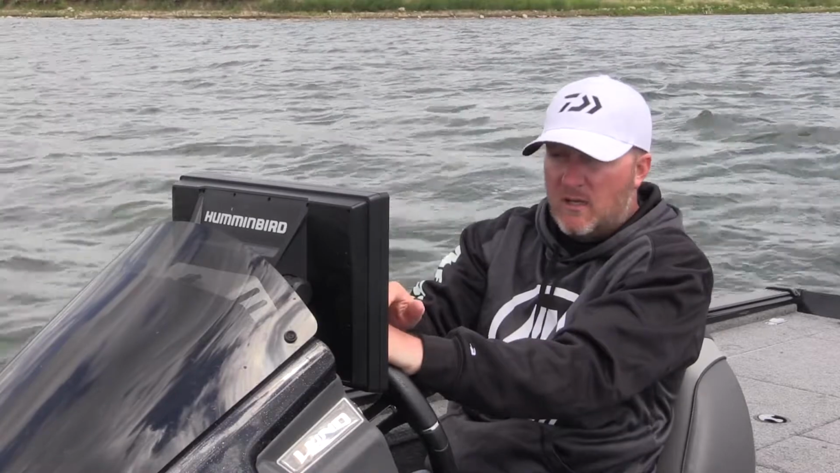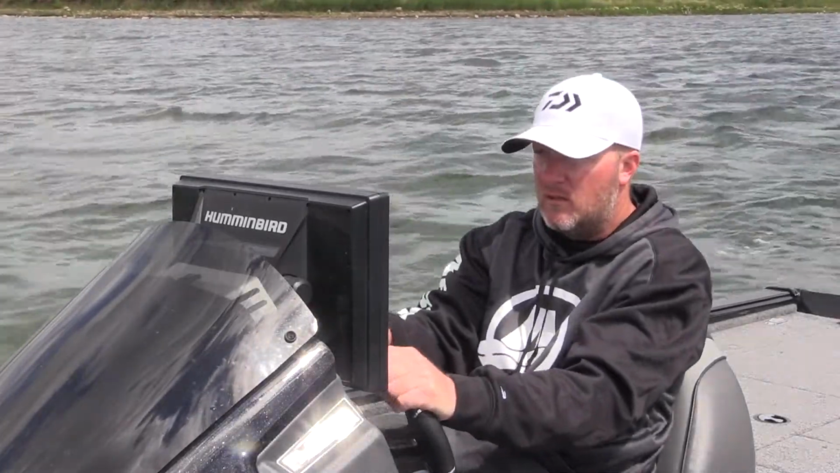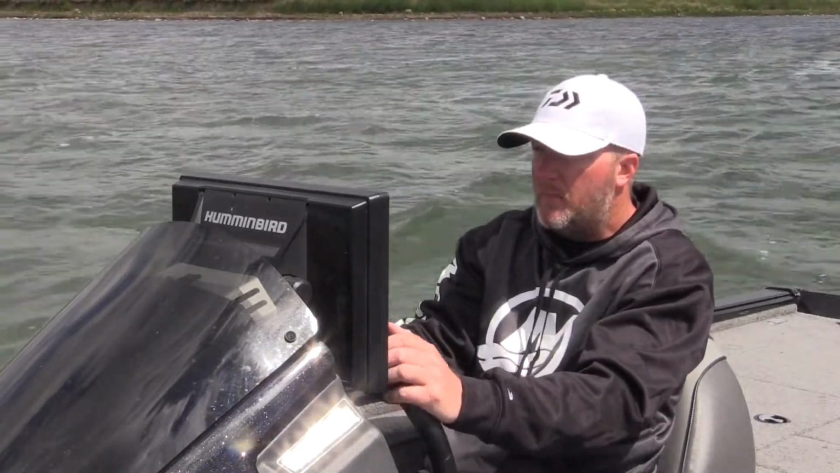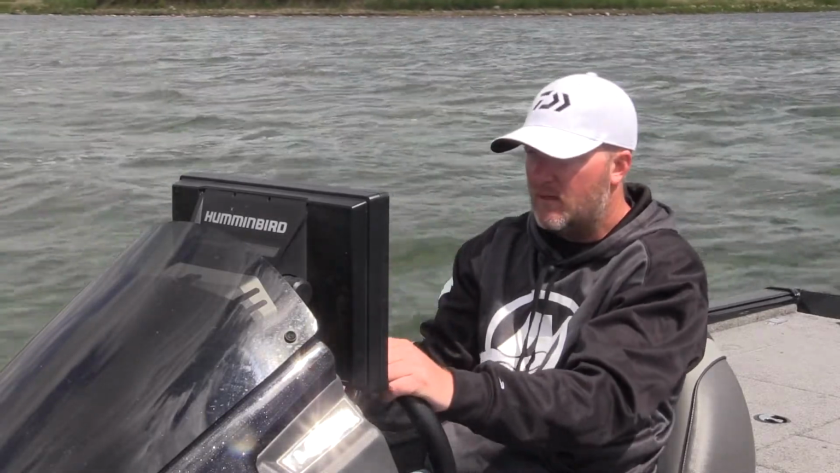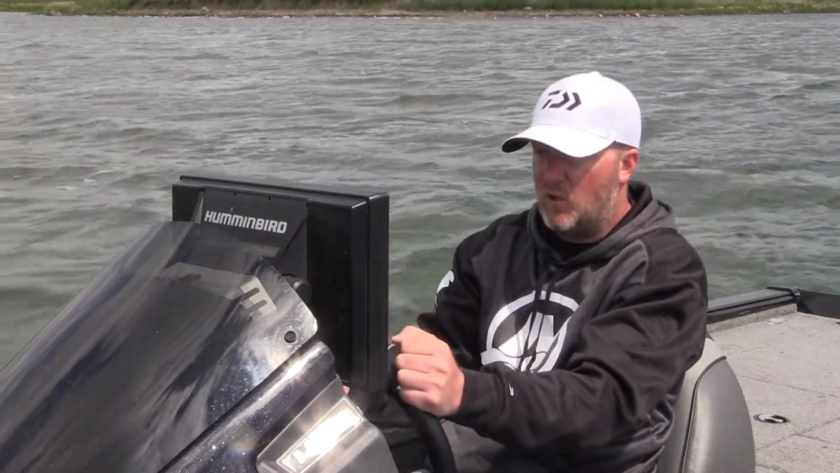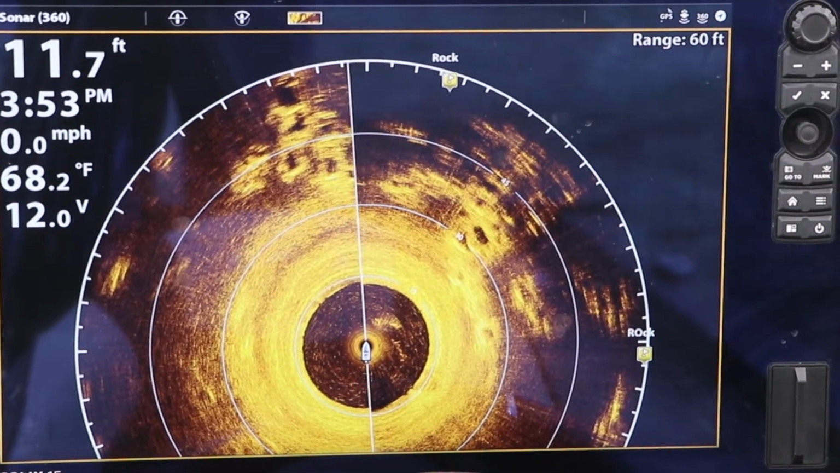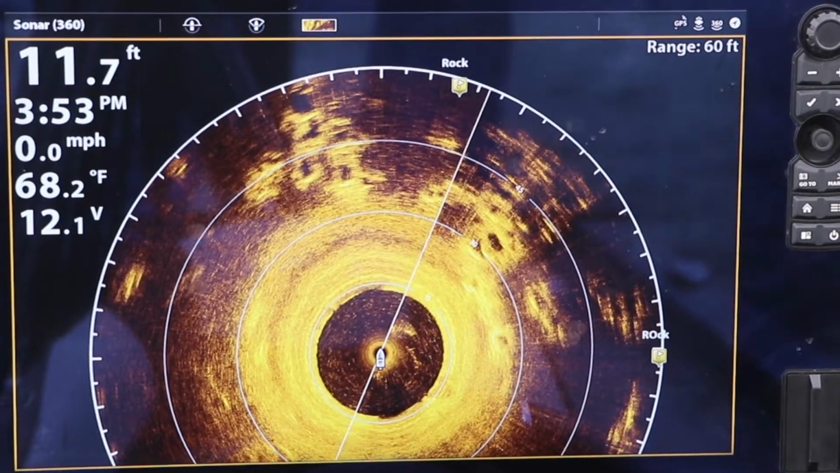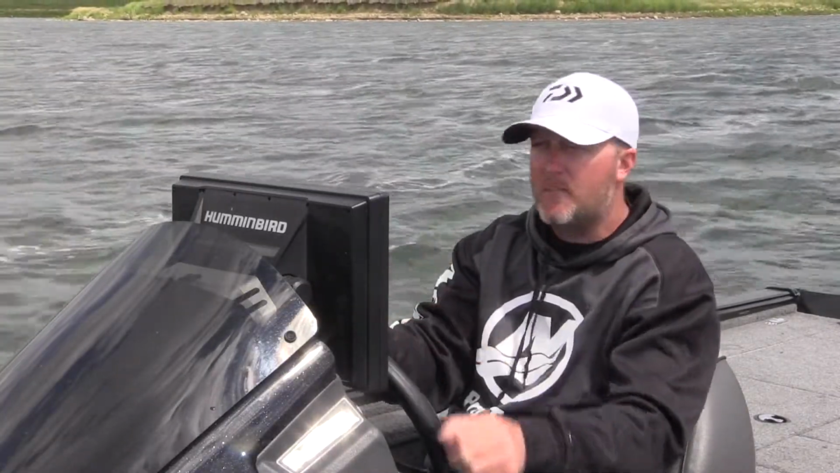What I'm going to do is mark some of these areas and then just swing the boat around, drop the 360 in there with the Ultrex, pull up in this wind, downwind from the structure here, hit spot lock when I get close. Now I can just stand up there, watch my front screen, drop the drop shot right on the spot using that 360, and then just work each key area.